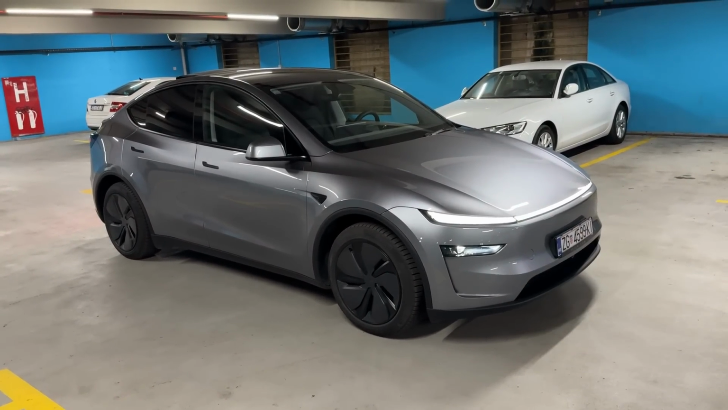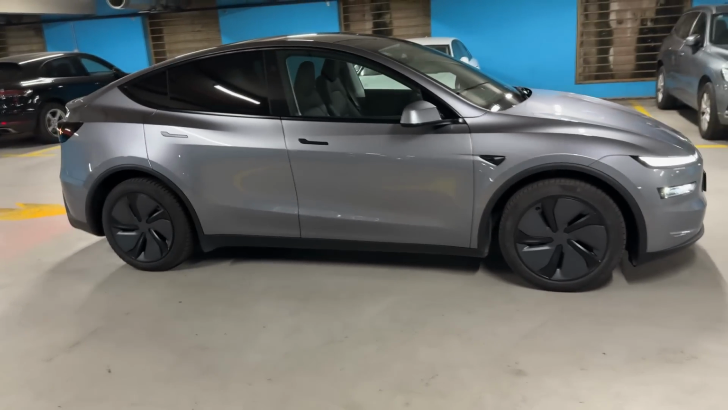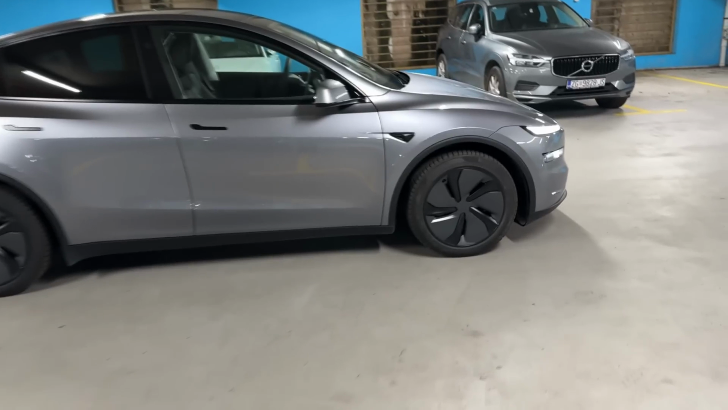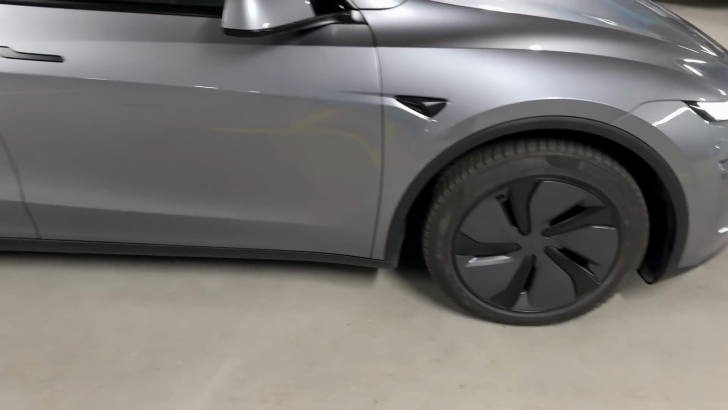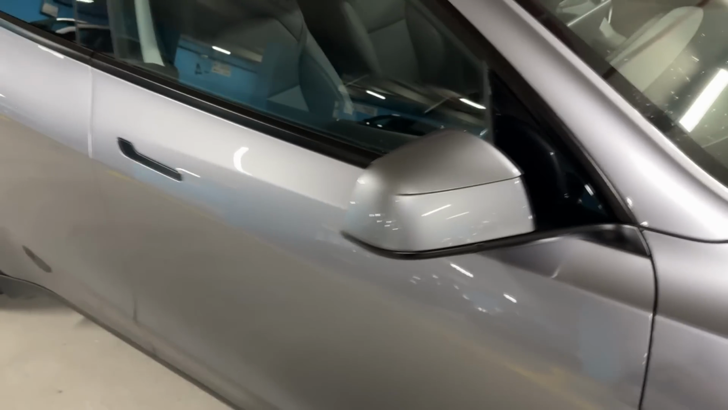We have the Quicksilver color in this case, and the side view, 4 meters 79 centimeters is the length of the car. This particular model sits on the 19-inch wheels with the aero covers. You can also go for the 20-inch ones. We have the new design also here for the mirrors.